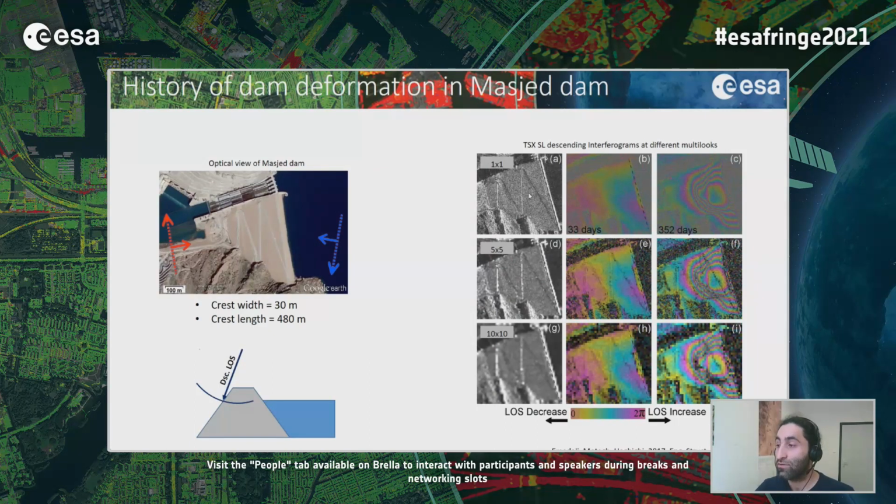Looking at the descending data, it has a great geometry. Looking at 33 days, you see that there is a deformation going on at the crest, and looking at a longer temporal baseline, we see the main body of the dam having a huge displacement. If we apply multi-looking, for example 10 by 10, which is more or less similar to the Sentinel-1 data, we see that we start to get some signal aliasing.